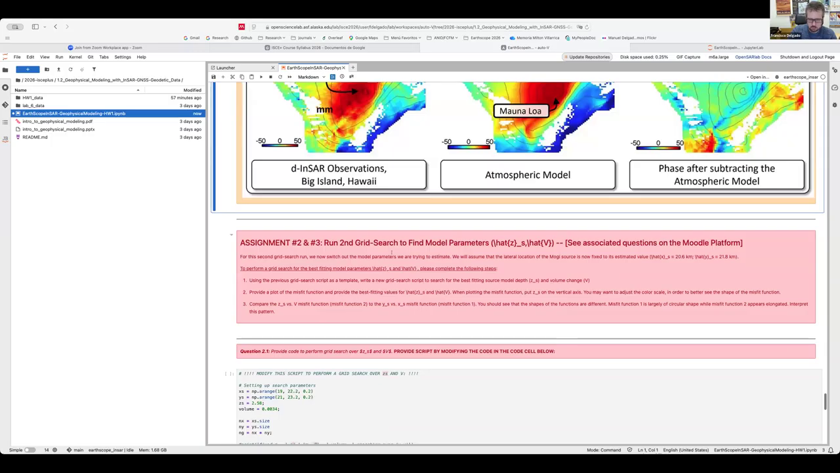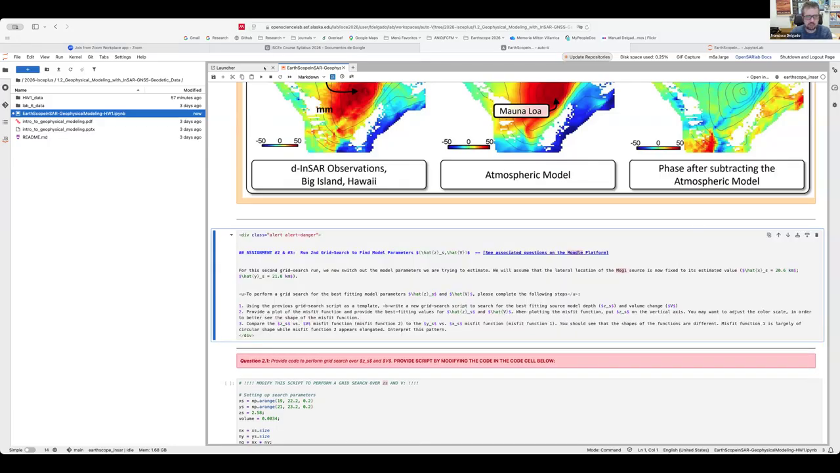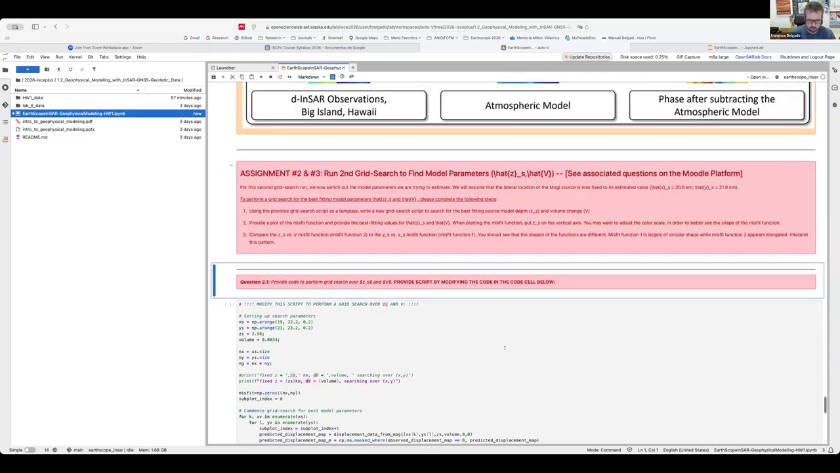So to wrap this up, you will have to run the grid search again, but in this case to search for the best fit source depth and the best fit source volume change, by using fixed horizontal locations at 20.6 kilometers and 21.8 kilometers for the easting and northing components.